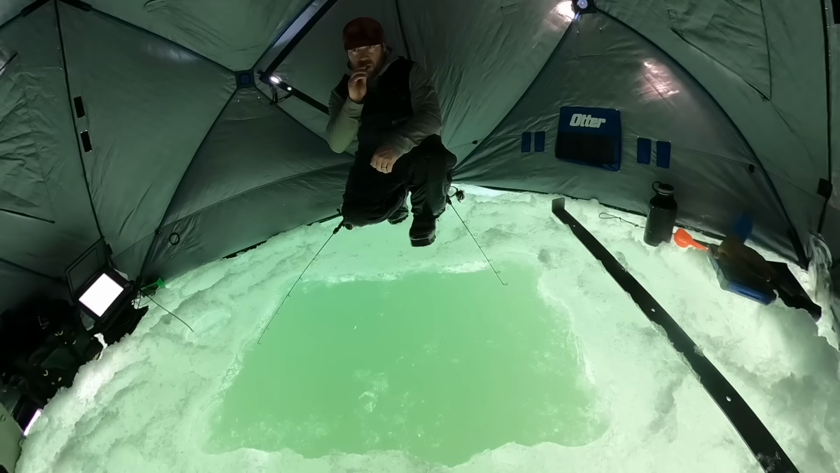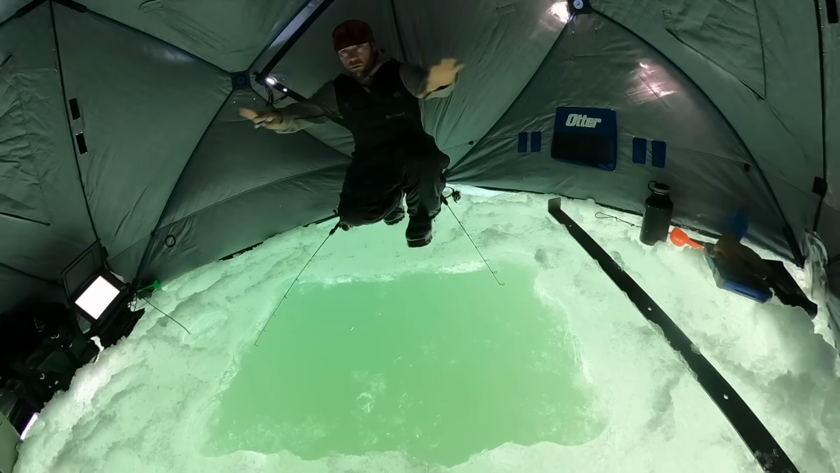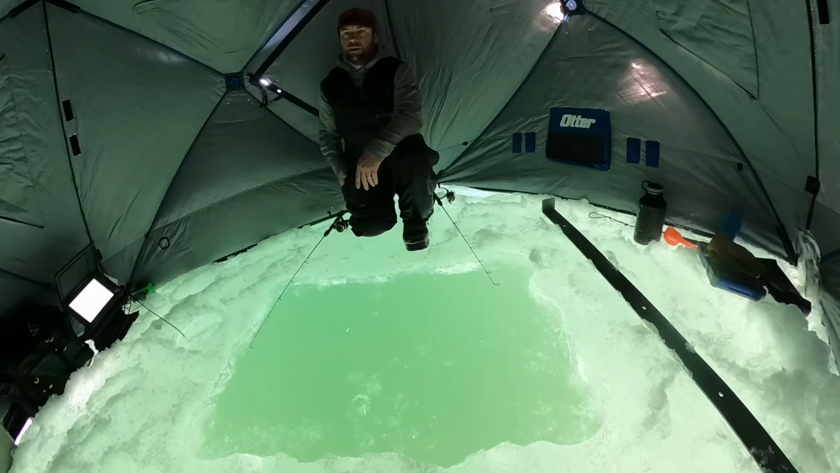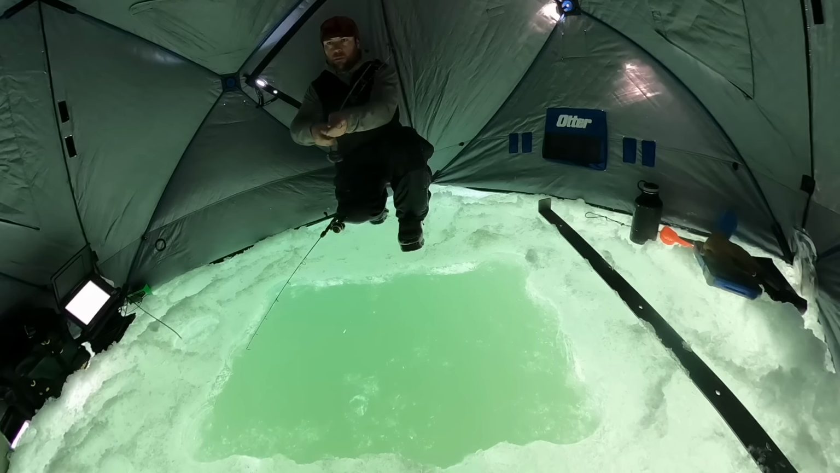Me, my chapstick, my 2 rods. I got one up high, one down low. Got a whole setup here. Wish the water was a little bit clearer. It's about a foggy 9 or 10 foot. It was probably awfully windy as she was freezing out, but I'm excited to be out here.